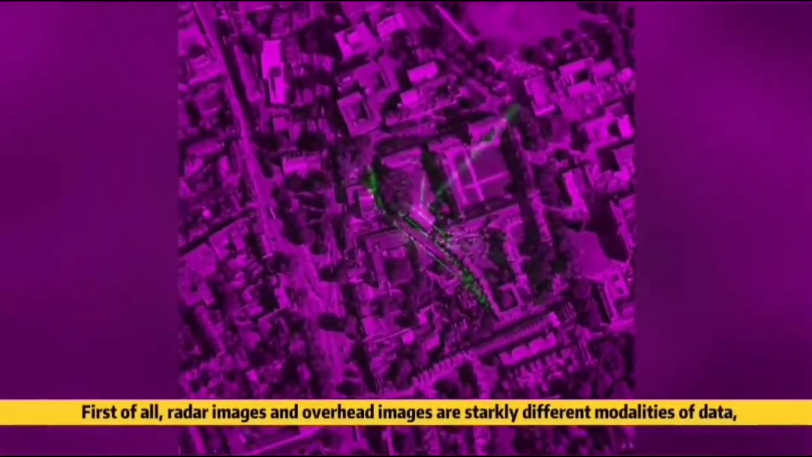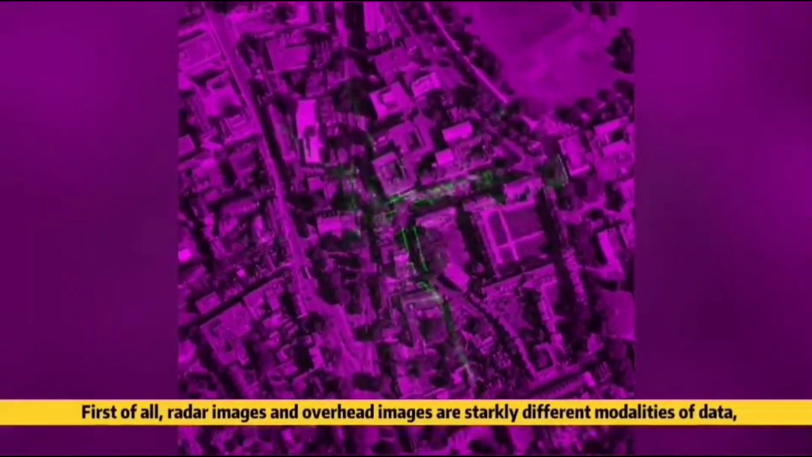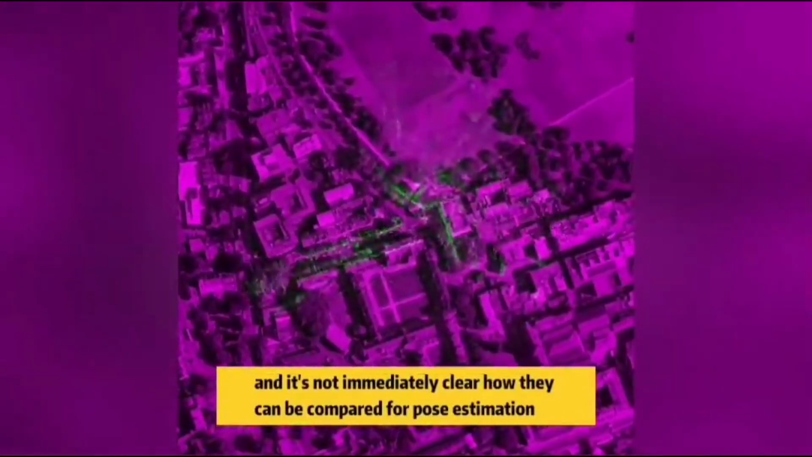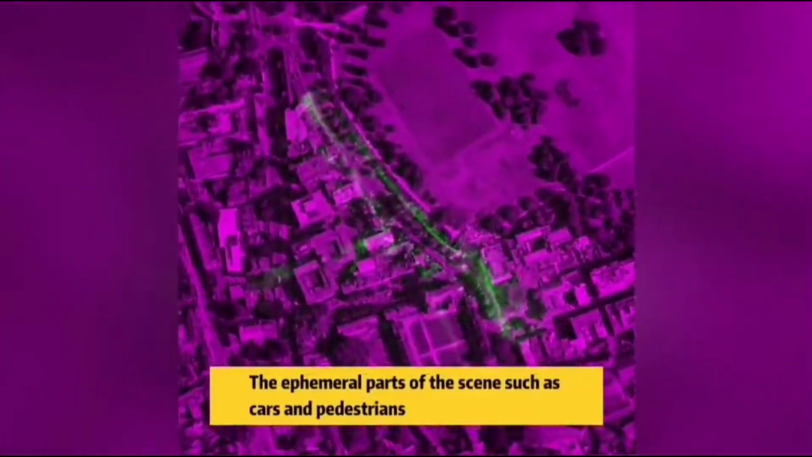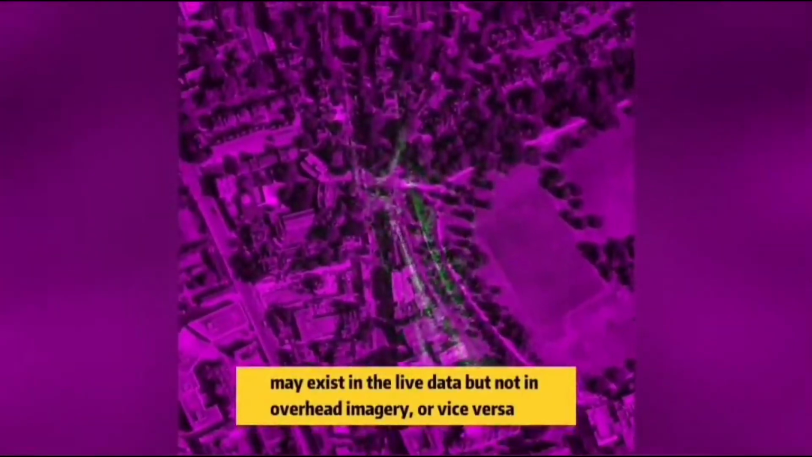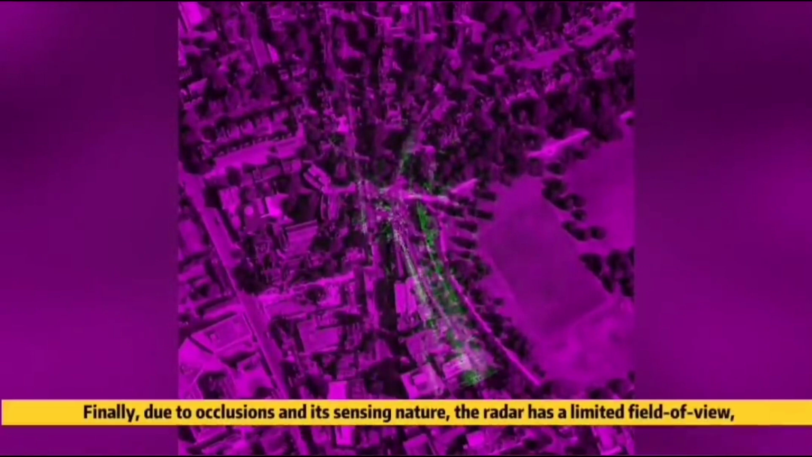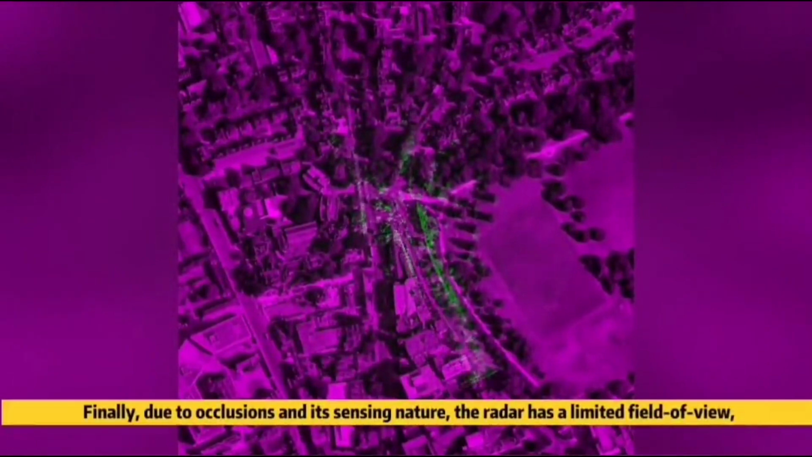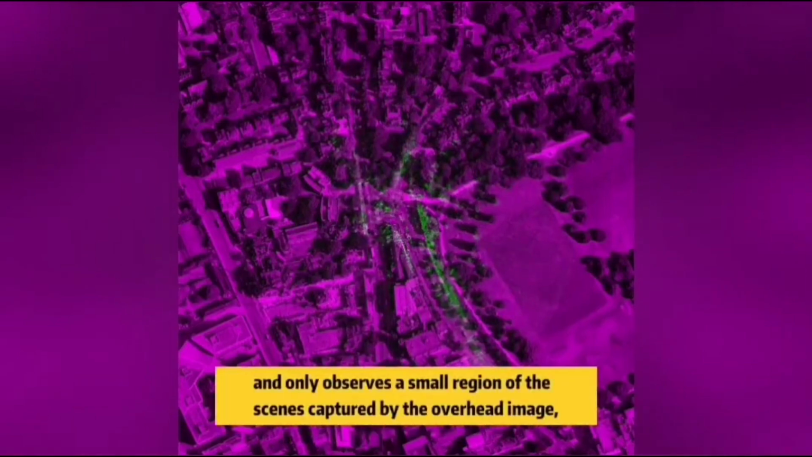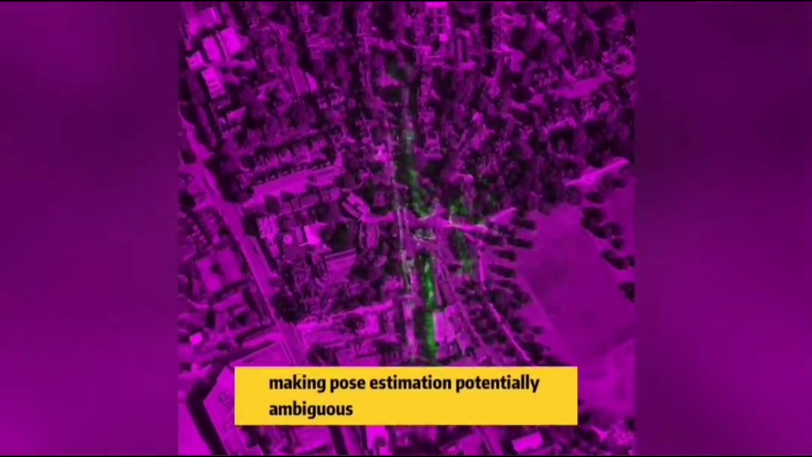This problem is nevertheless very challenging. First of all, radar images and overhead images are starkly different modalities of data, and it's not immediately clear how they can be compared for pose estimation. The ephemeral parts of the scene, such as cars and pedestrians, may exist in the live data, but not in overhead imagery, or vice versa. Finally, due to occlusions and its sensing nature, the radar has a limited field of view and only observes a small region of the scenes captured by the overhead image, making pose estimation potentially ambiguous.